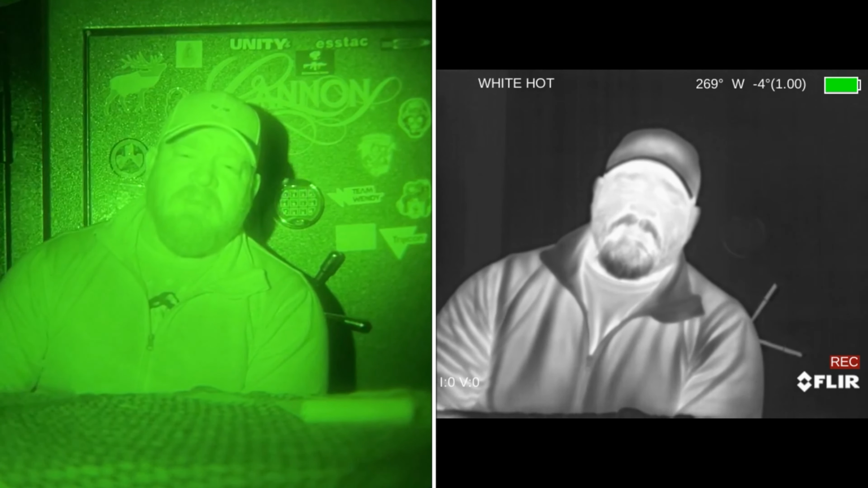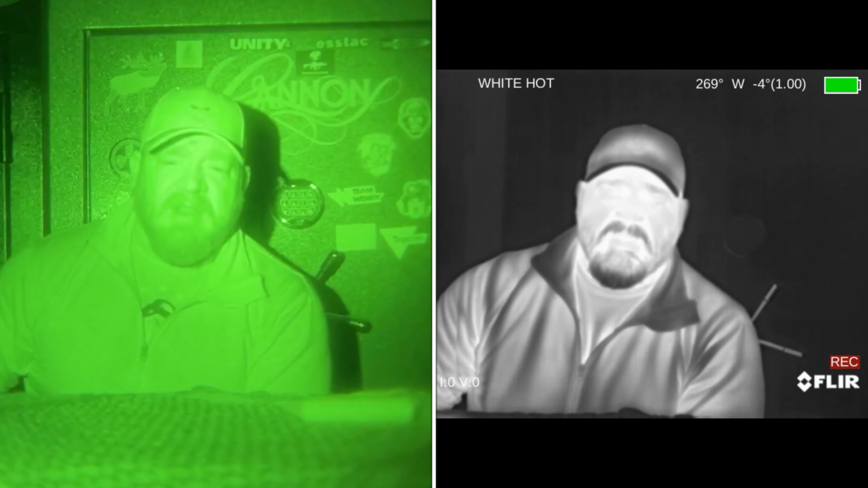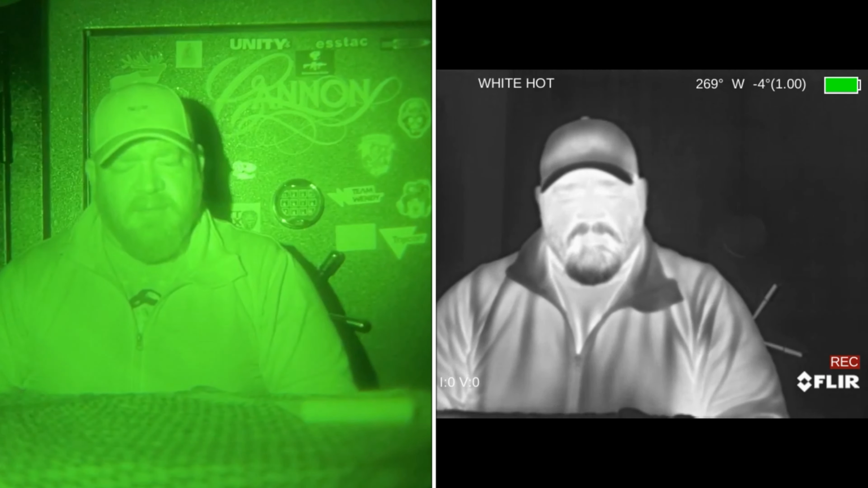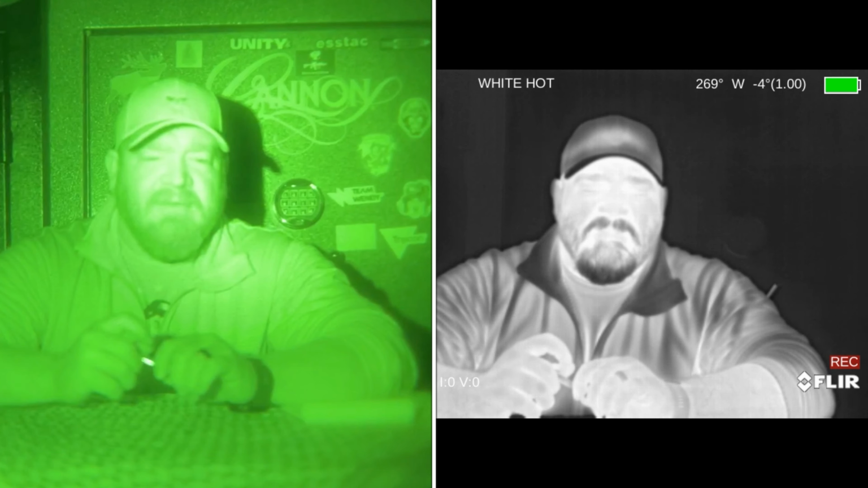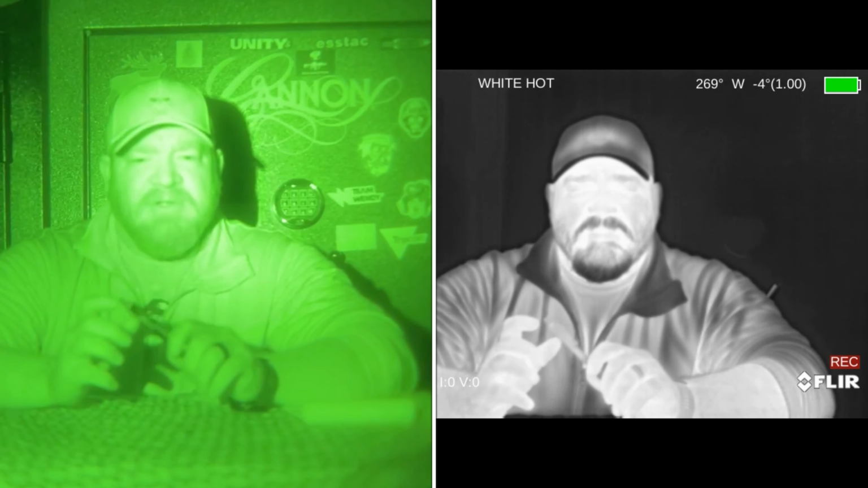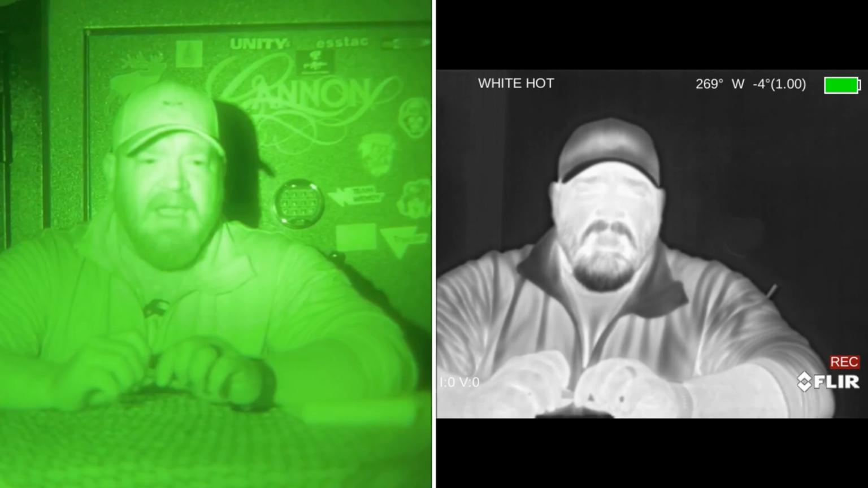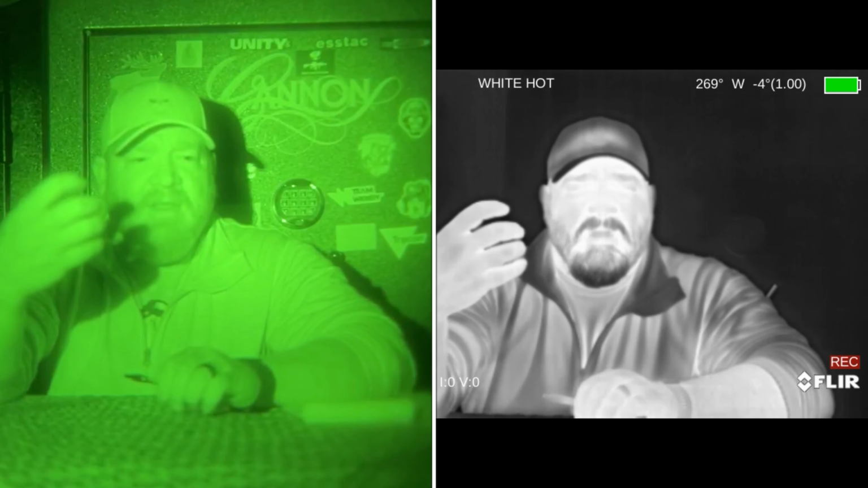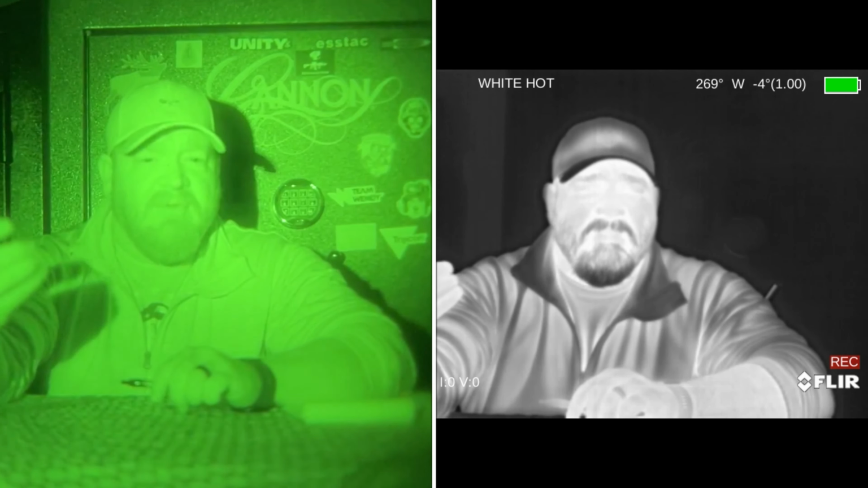With the FLIR Breach, the different modes are going to be kind of selective on where you're at, the environment you're in. Outdoor alert is where I typically leave mine, simply because it detects the larger temperature variance with what you're looking at through the device, and then it will highlight whatever is displaying a brighter heat signature than everything else compared to it.